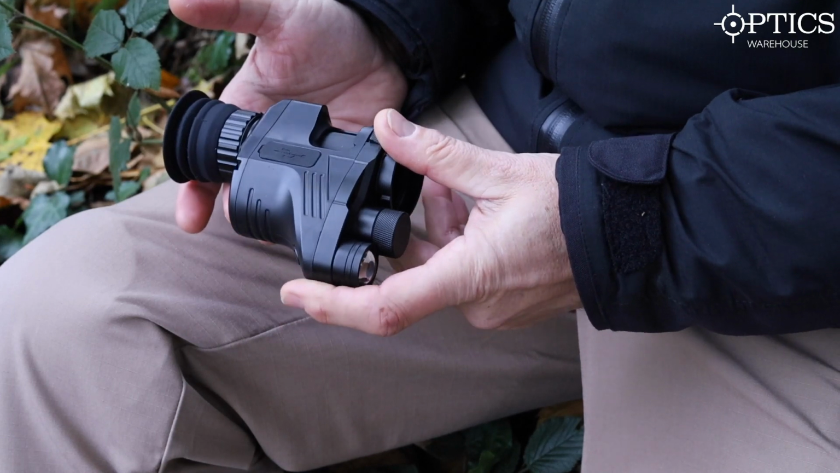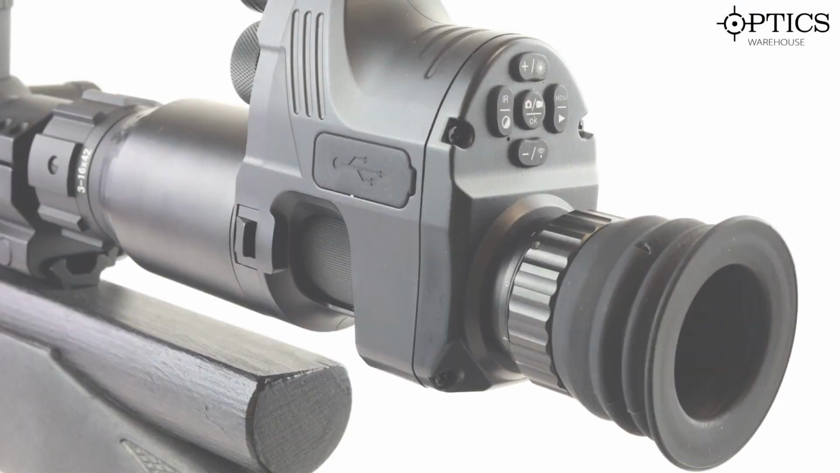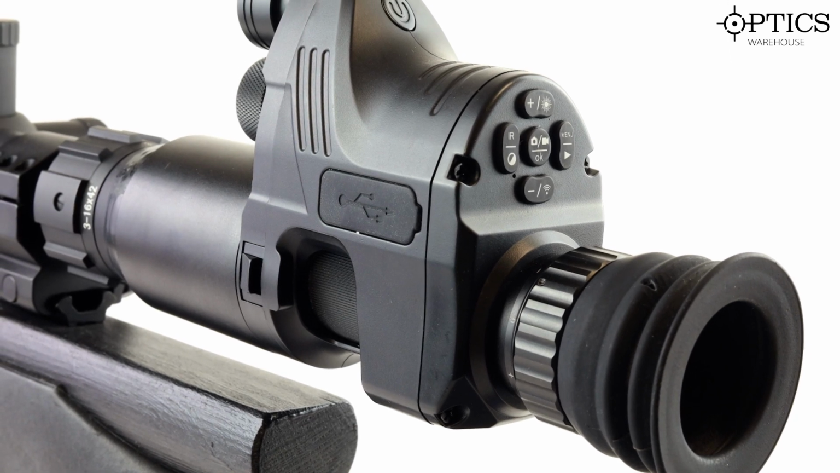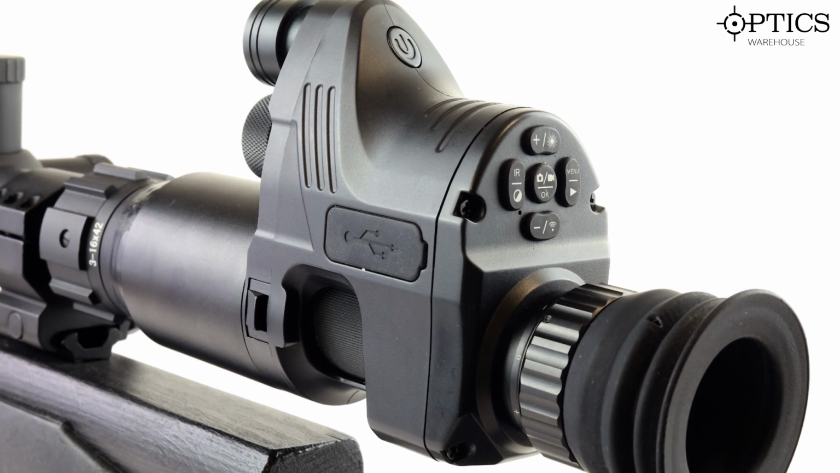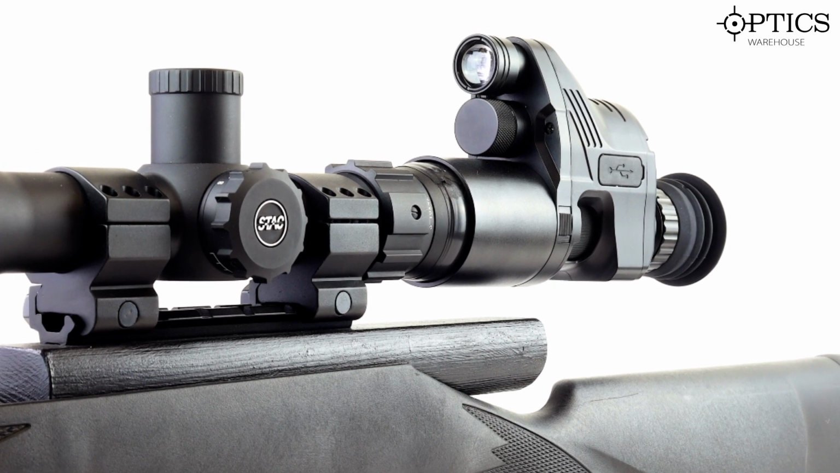Okay, so what's available today? So of course there's many options with image intensification and thermal in the commercial market today. By way of an example, we've got two here. This is the 007. Now this is a clip-on, so this would clip on your objective lens, and it gives you the ability to see quite a long way in the dark.